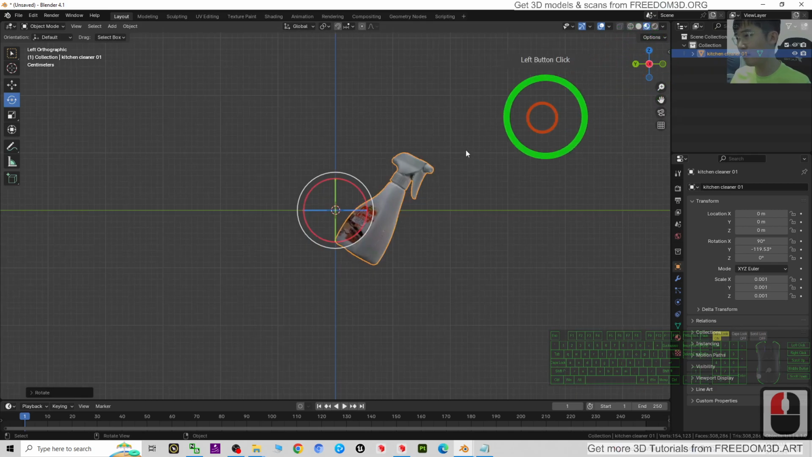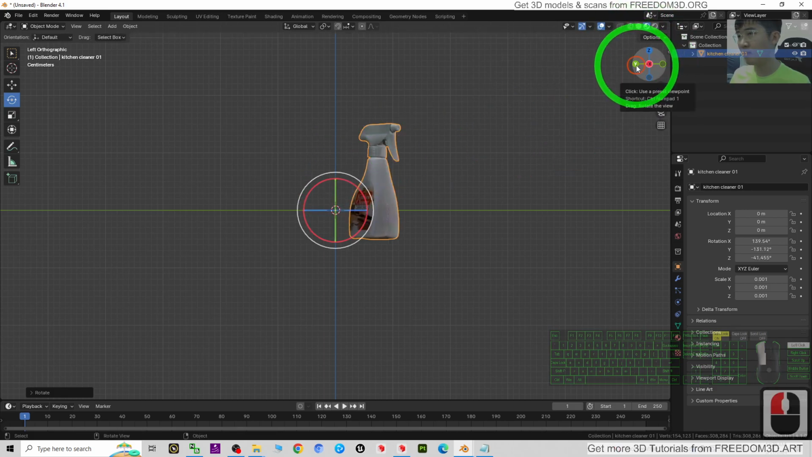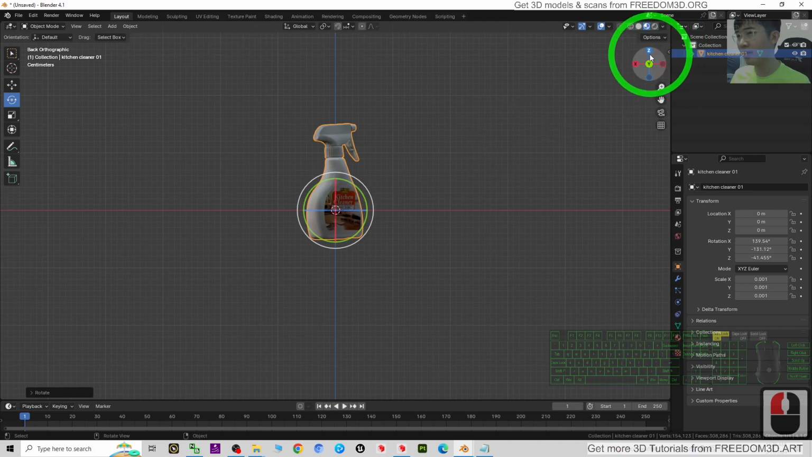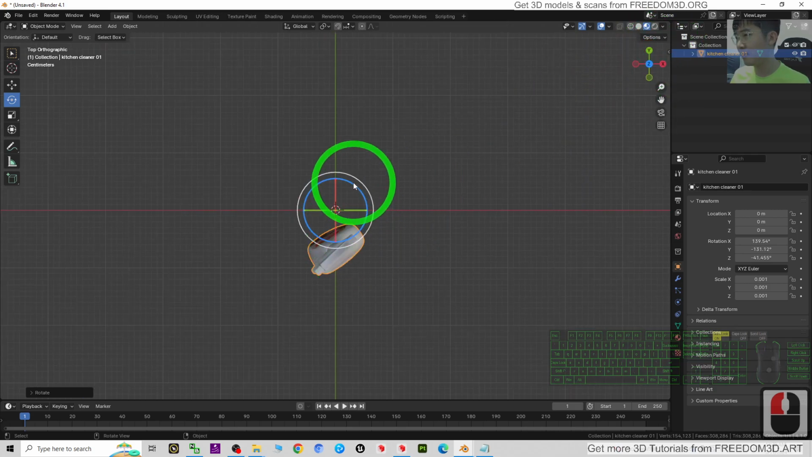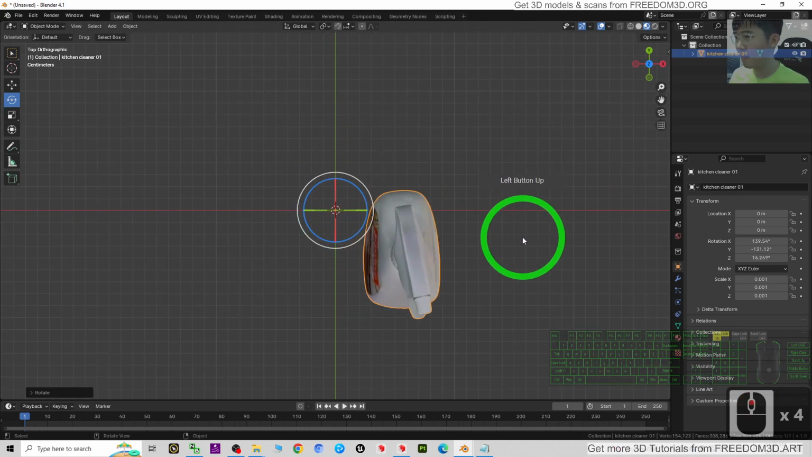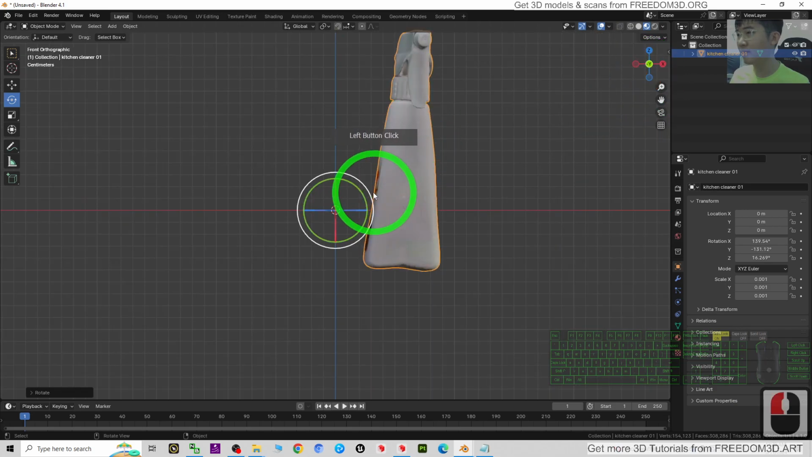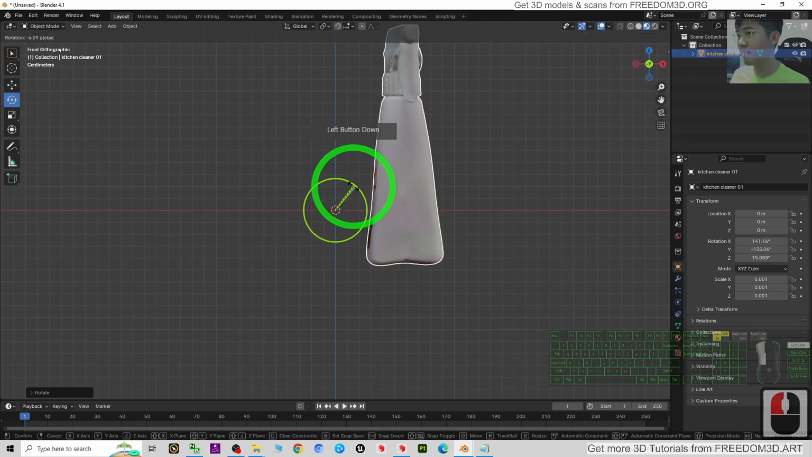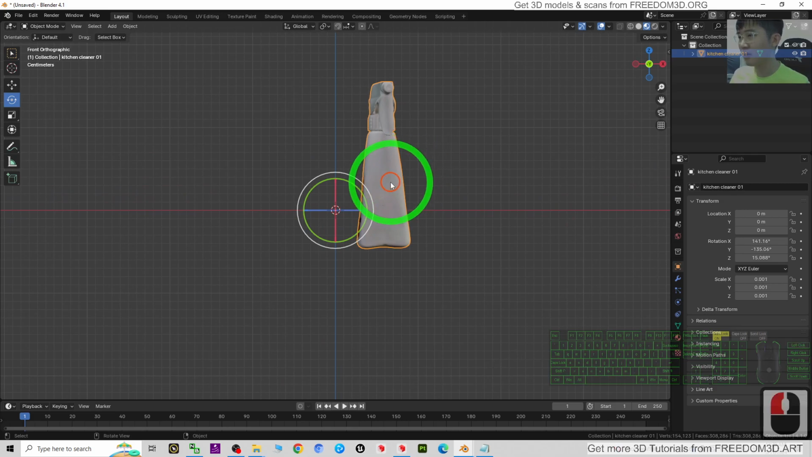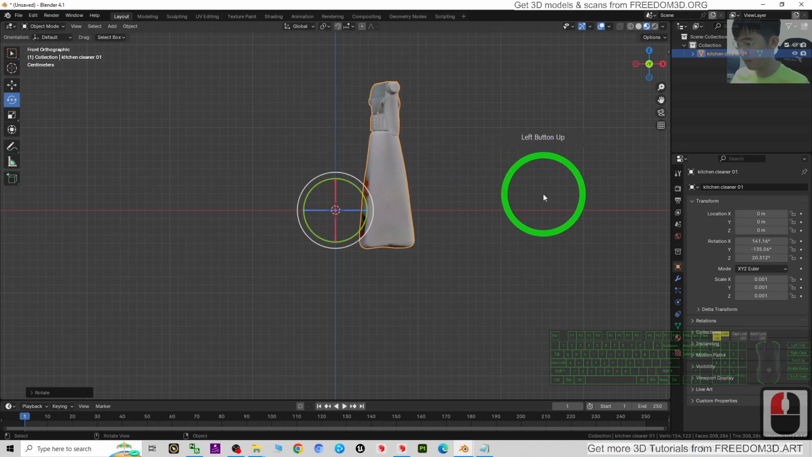negative X, top face up, Y, then it's G. Have to let it just face up like this. Then Y. Alright, so for this time we need to fix it. Ctrl Z.